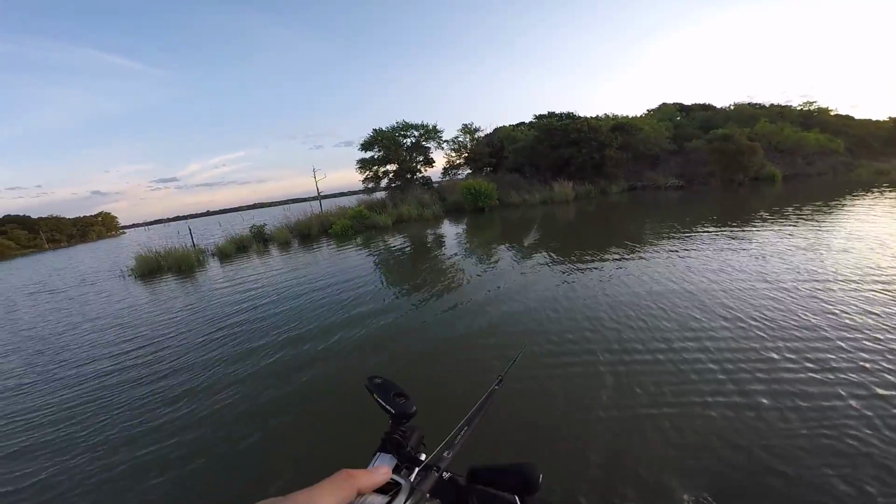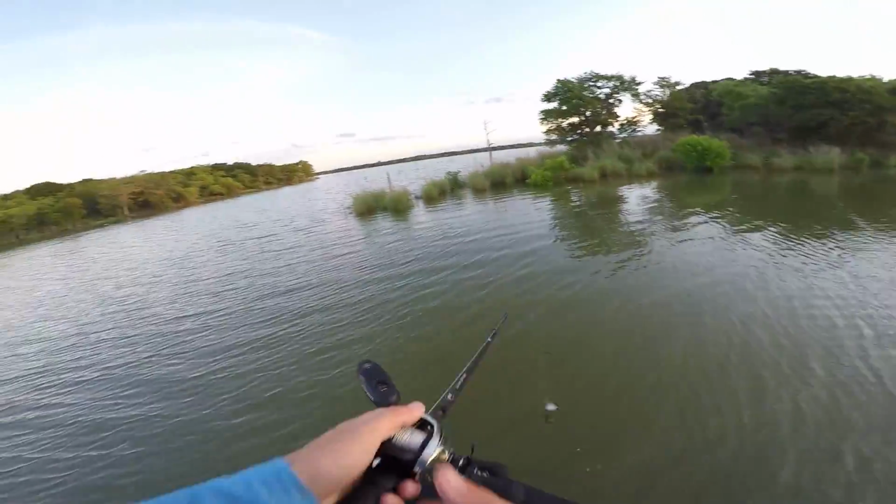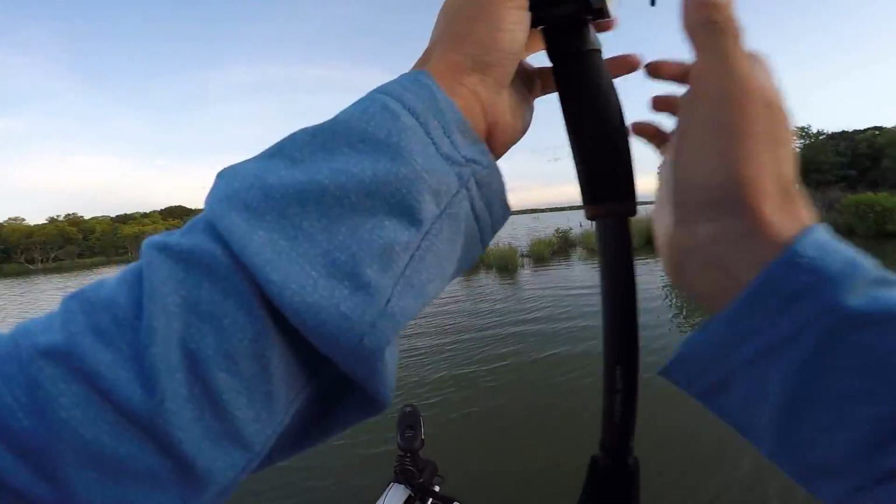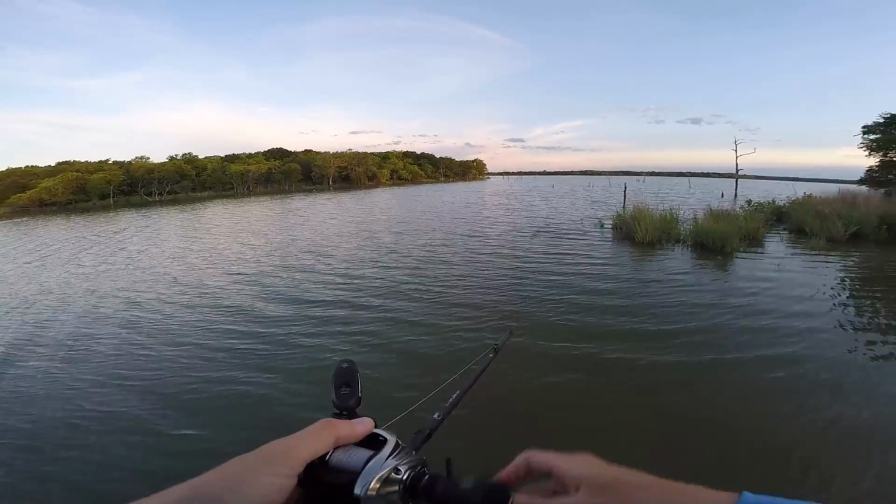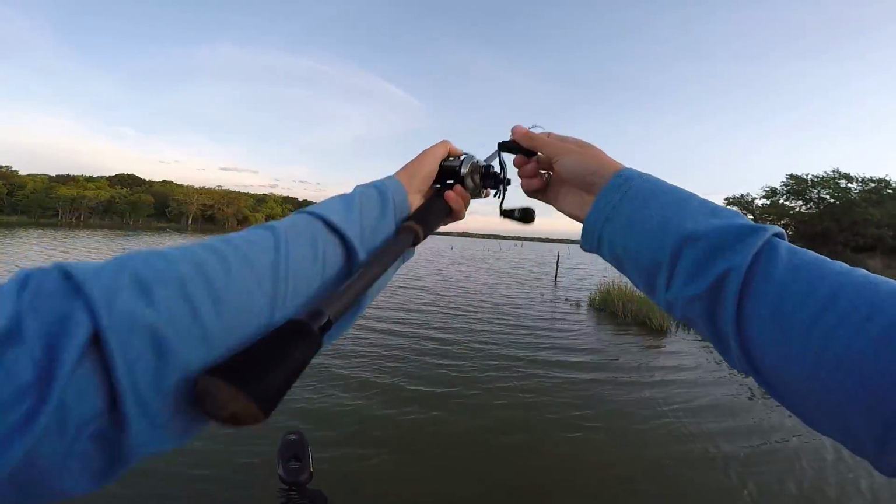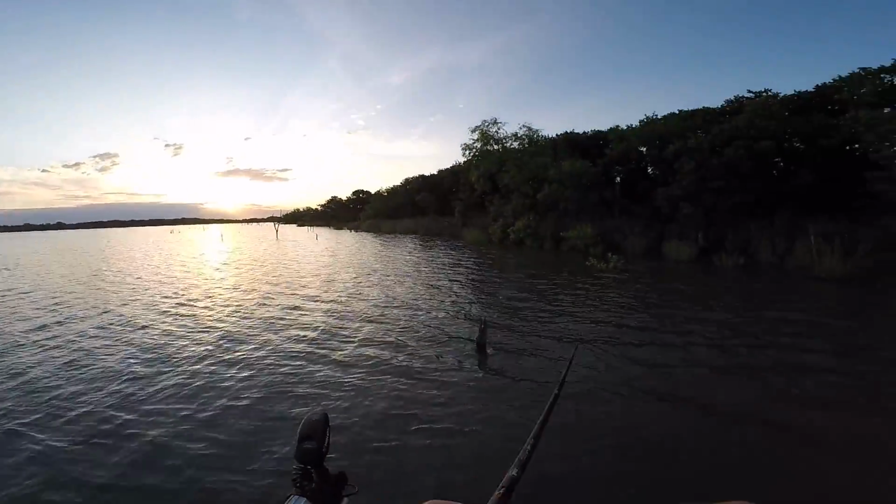So starting on a little island here, turn my trolling motor down, it's on power 10. I'm gonna work the windy side with the old black buzzbait. Reason why I'm starting with black is because the water clarity is straight doo-doo, and I think black would be best.